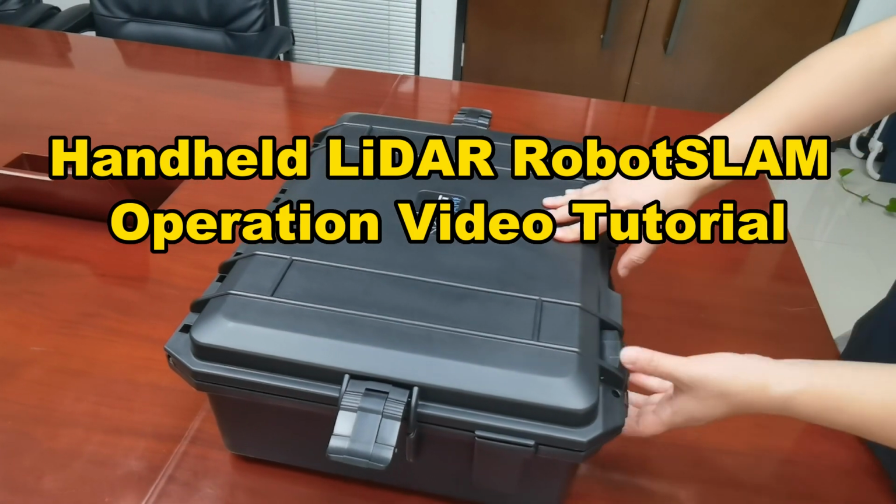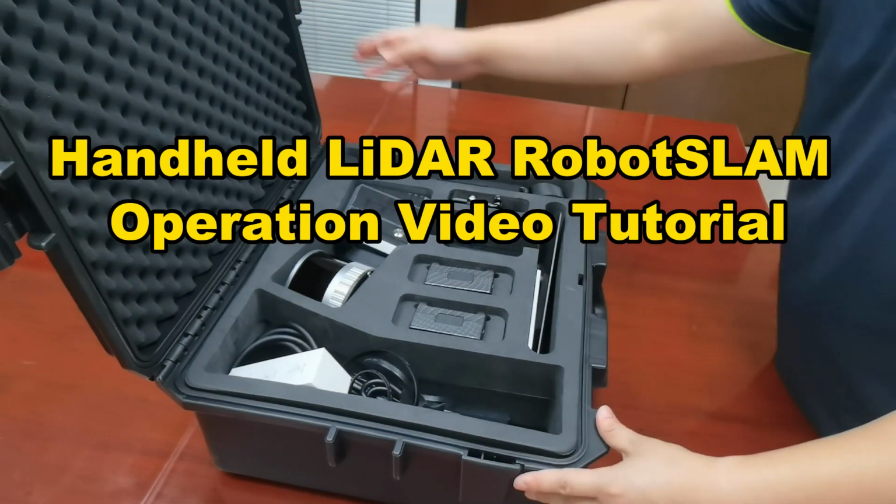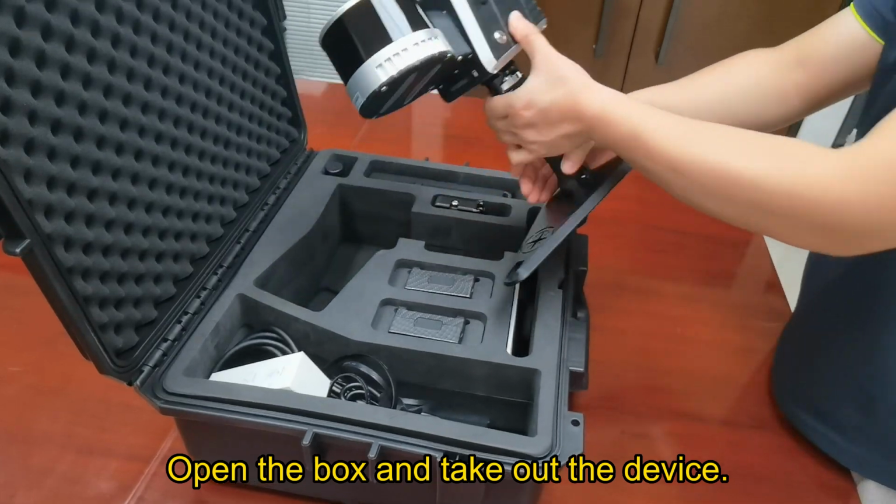Handheld LiDAR RobotSLAM operation video tutorial. Open the box and take out the device.